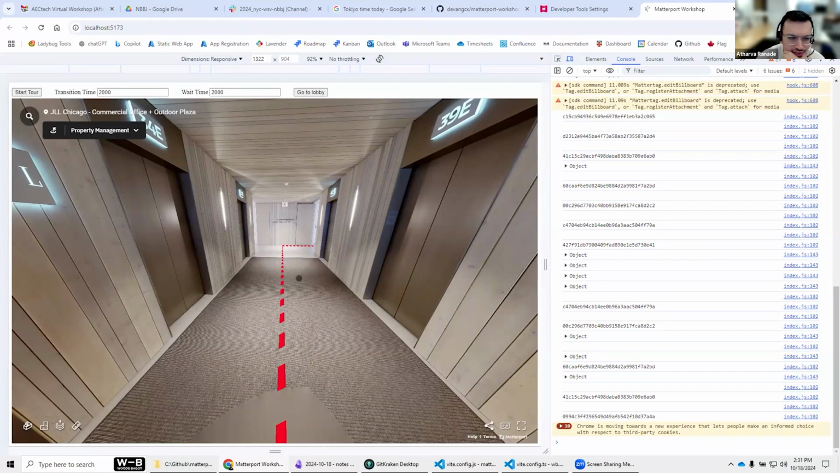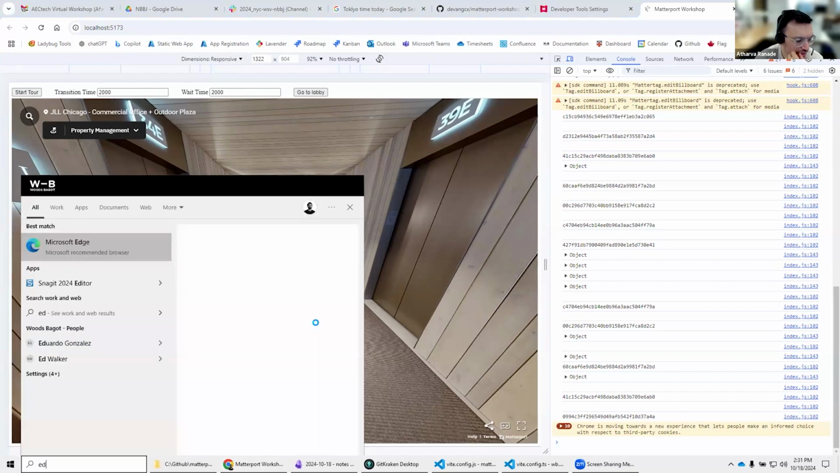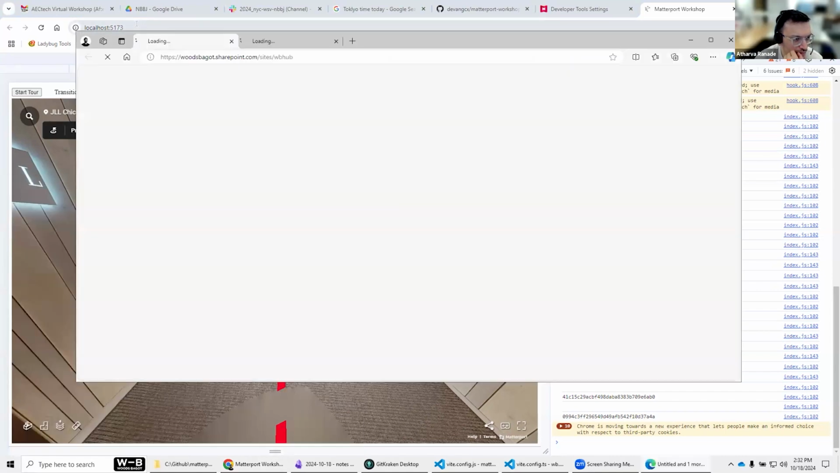I don't know why you're seeing that black circle, Joseph. That shows up when you're typically trying to go through each element. That is strange. Do you want me to try another browser? Try Edge, yeah, try that. That might work.